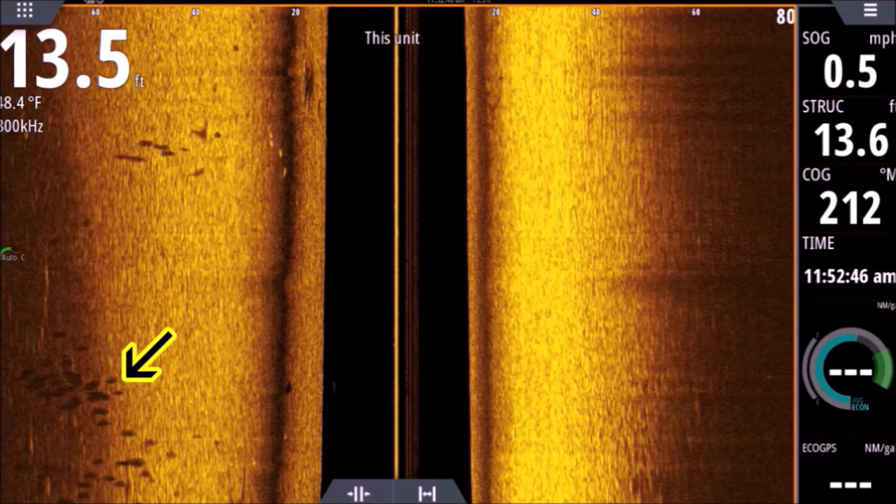I'm going to add some more side scan videos to this in our Sonar for Dummies to break all this stuff down further, but you can see how just by taking a quick look here, we saw those fish out to the left side, we cast it out there, and we caught fish. Such a great tool.